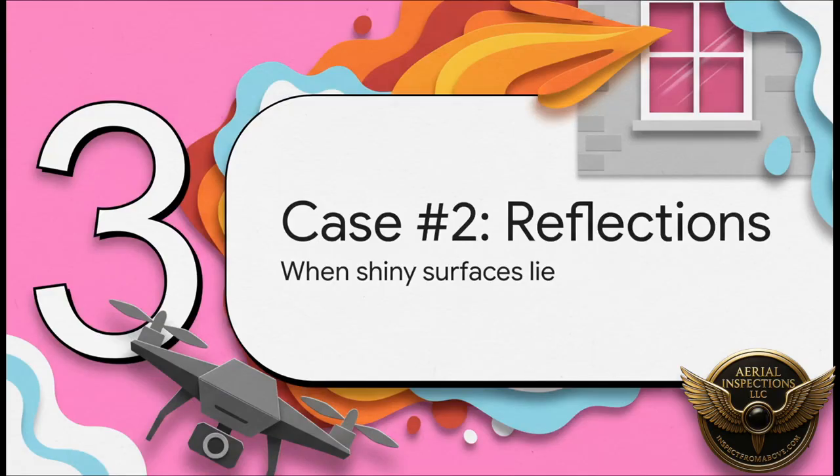All right, let's switch gears. For our second case, we're looking at a building's walls. Now, this is a whole different ballgame, because you've got this complex mix of materials. And here, the biggest enemy isn't timing, it's the fact that shiny surfaces can and will lie to you.